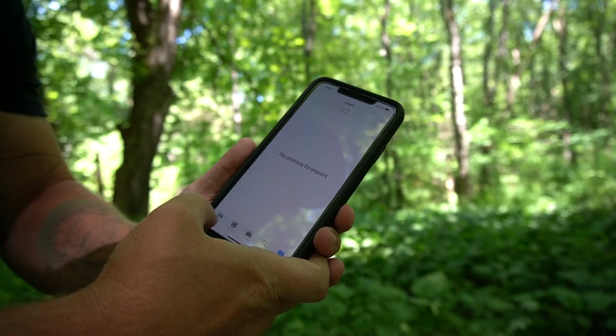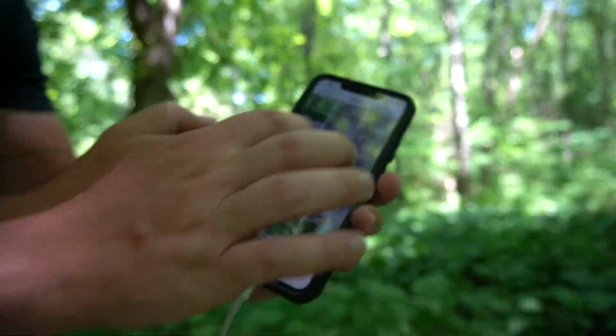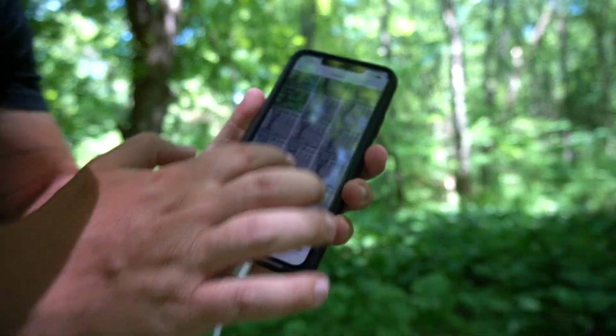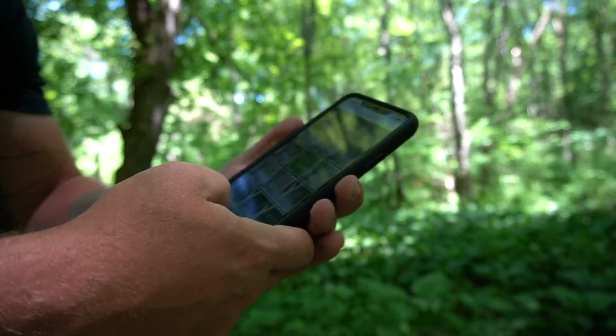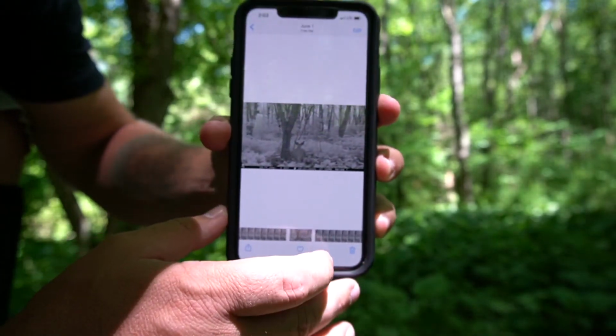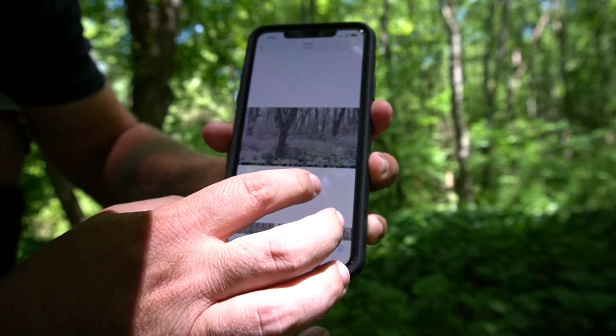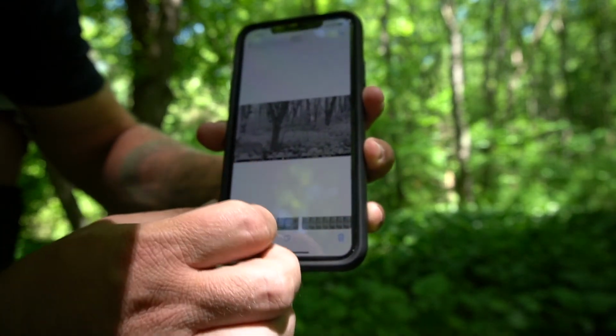Delete. And what that'll do is free up your whole SD card, okay? And then you go to Photos, and it'll have all your pictures right here that we just took off of the SD card, okay? Alright, and you can see guys, these are in the evening, 7:56, which is one of them bucks that were checking out the trophy rock, okay?